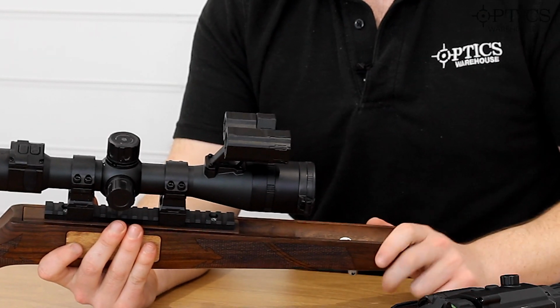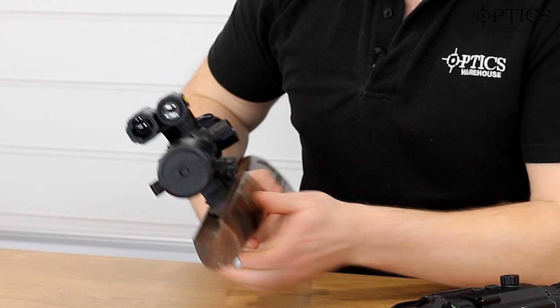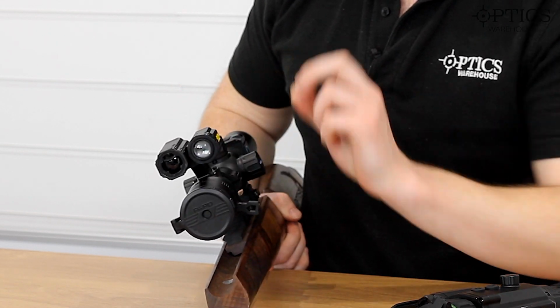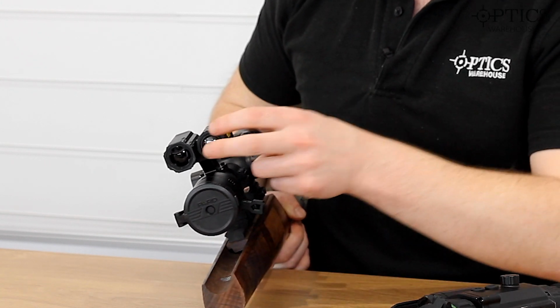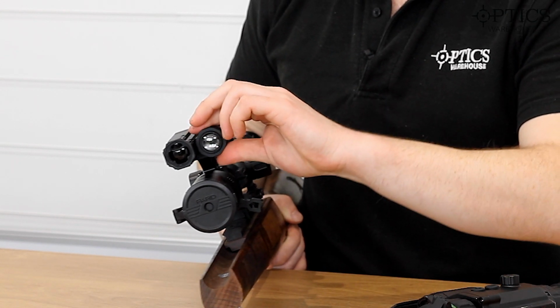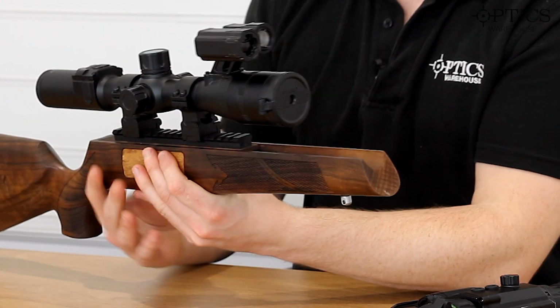LRF and of course the IR built in on the top there. That illuminator there, you can unscrew that one, and then move the IR about all over the place, so it's set for what sort of target you're looking at, what sort of distance. So that's going to be positioned differently if you're shooting at 50 yards or 100 yards. And then it just tightens up there and away you go. Can't adjust the direction of the LRF, unfortunately; that is fixed on the actual unit.